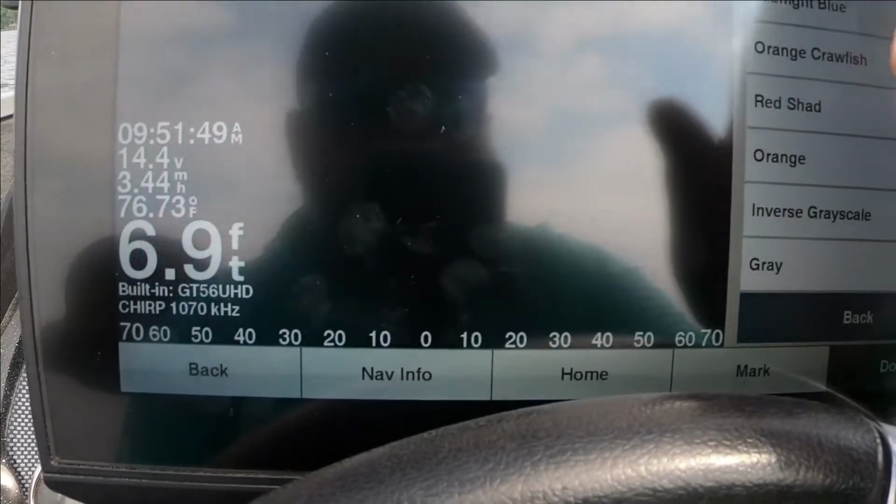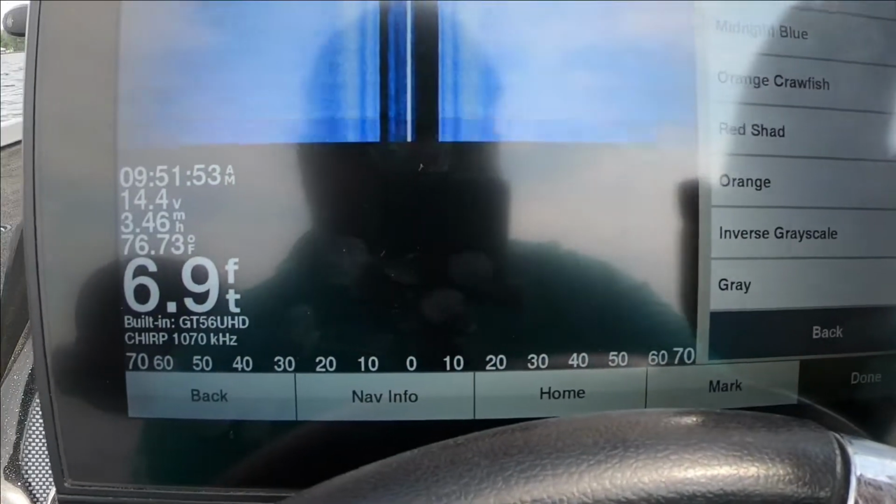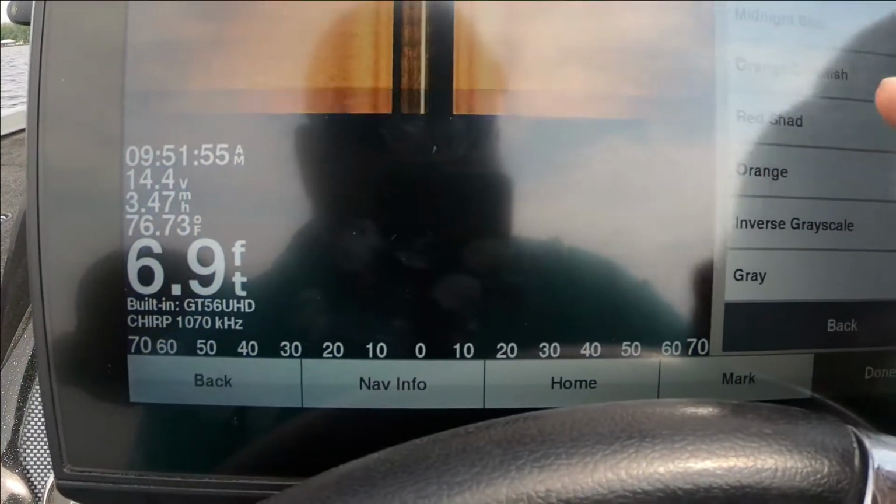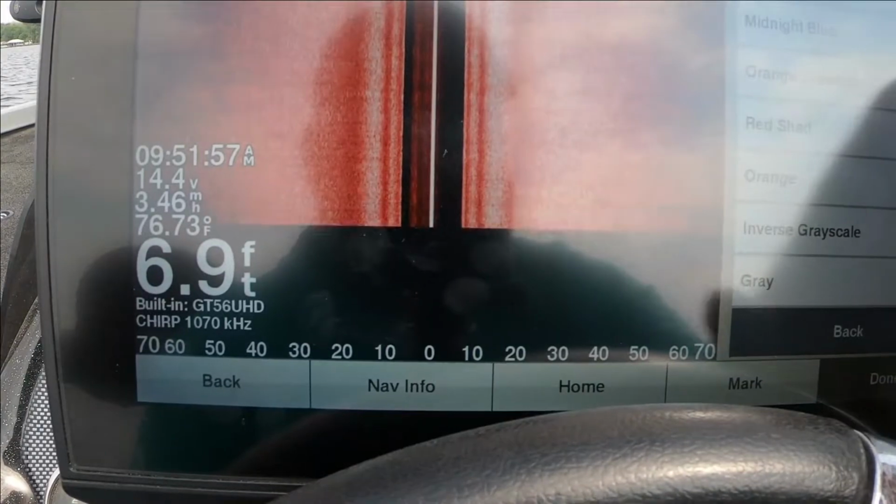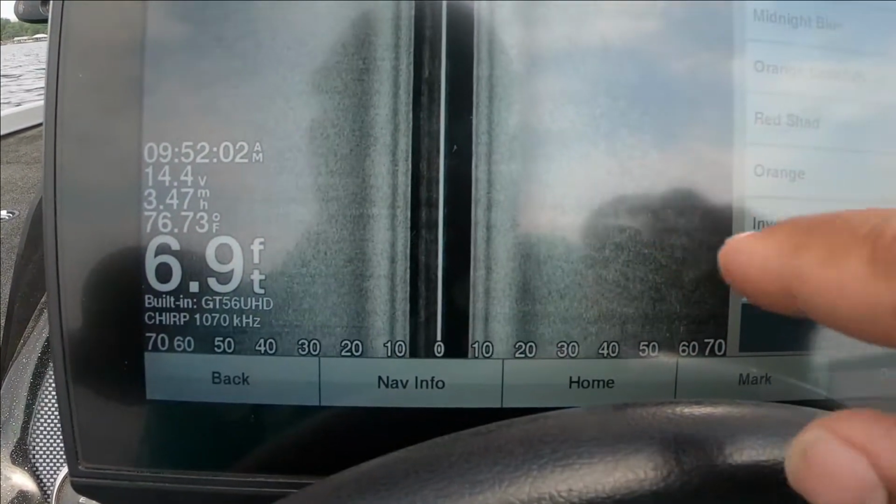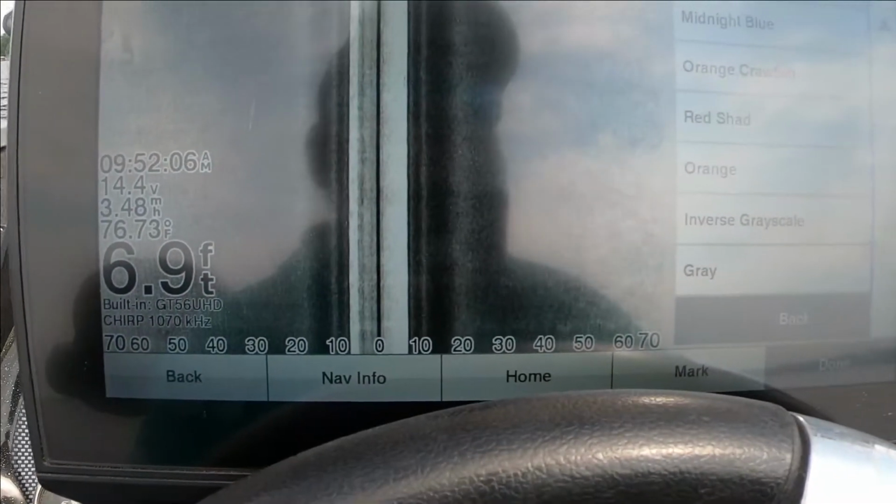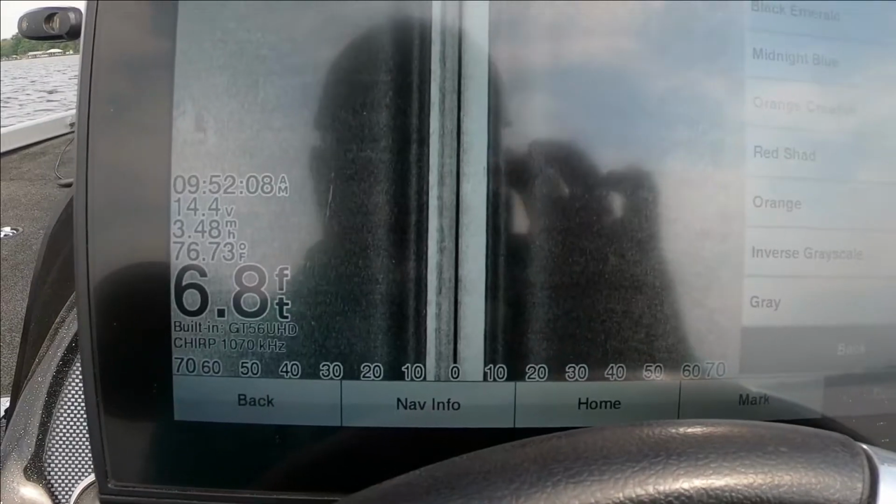And the copper. Just going through them, letting you see them. That's the old midnight blue, orange crawfish. Just letting you see how they look, because these are old ones. Inverse gray, I do like the inverse gray sometimes. That used to be my favorite on the 93 SV.